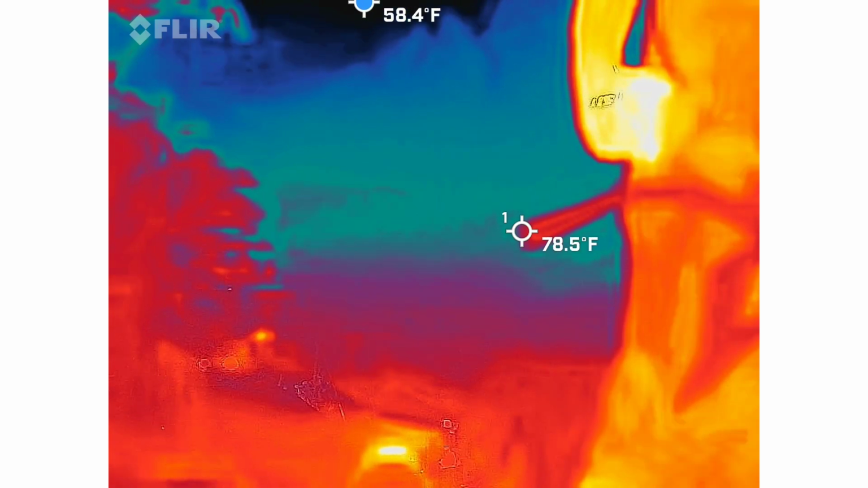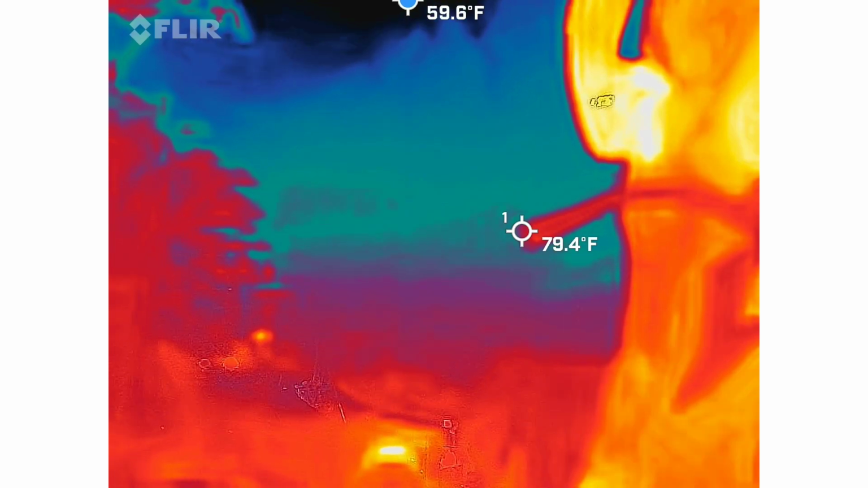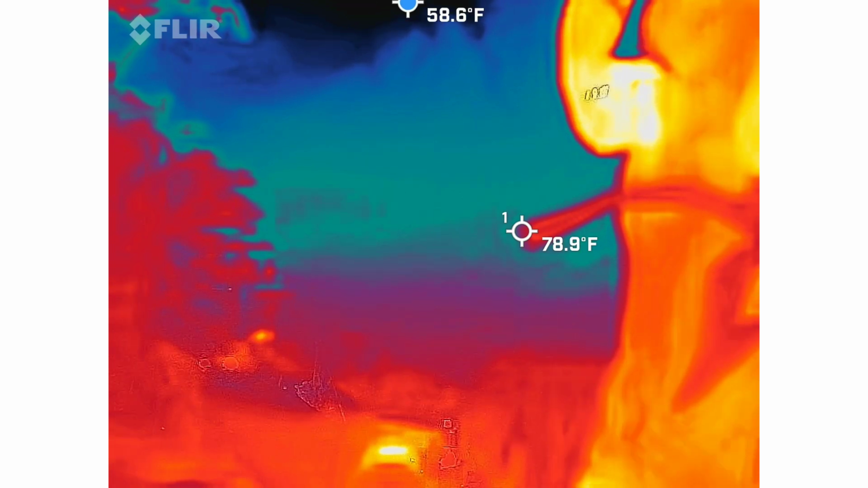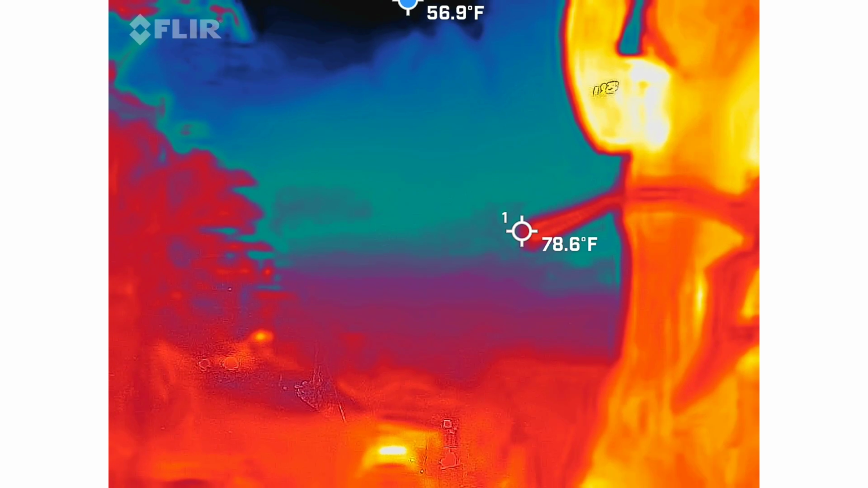3.7. 3.6. Yeah, I got a lot of those little ones. I'm interested in anything above 11 at this point. Little core. 7.2. You heard 7.2? Mm-hmm. That's like a cop ring thing.